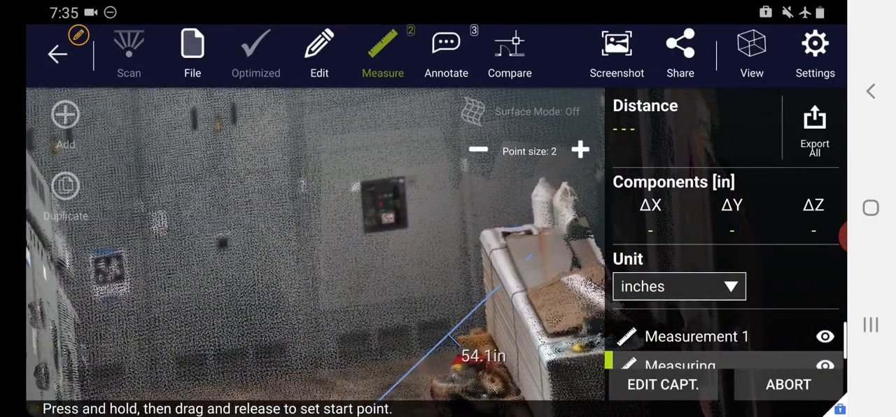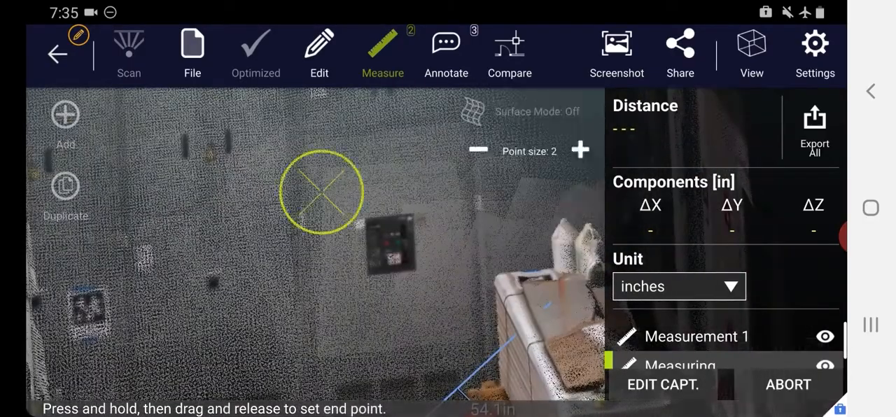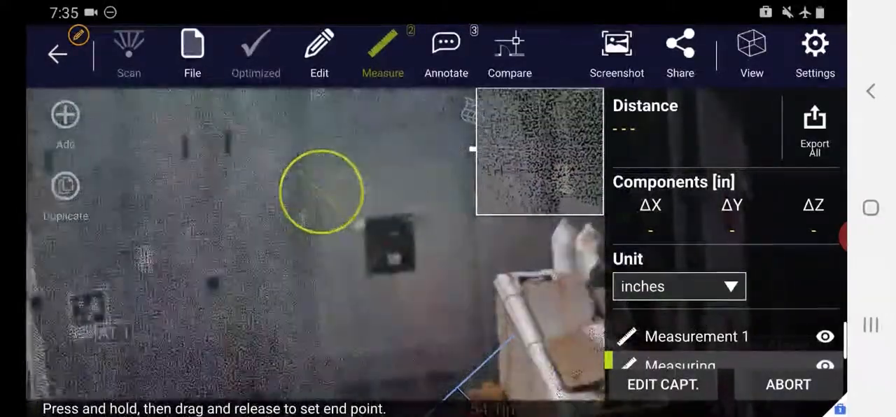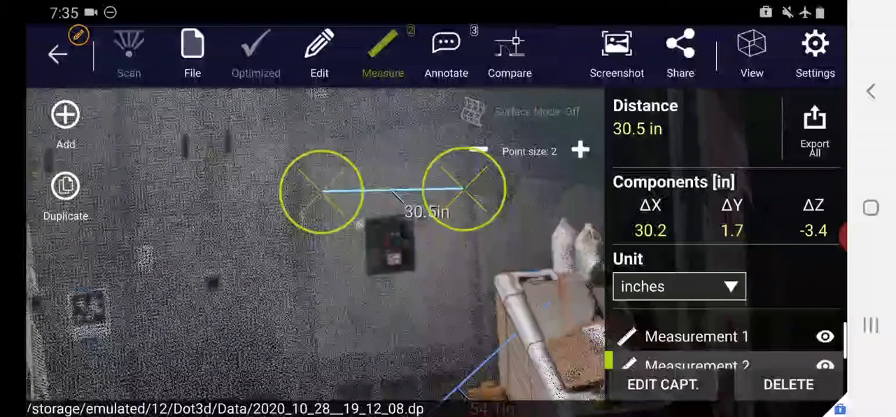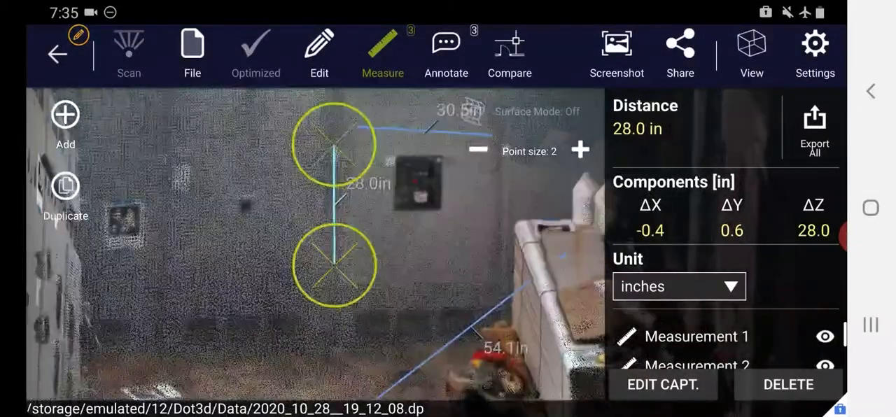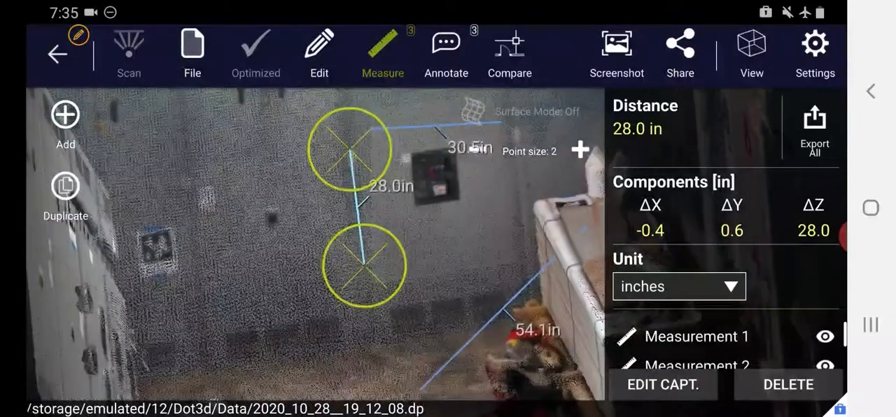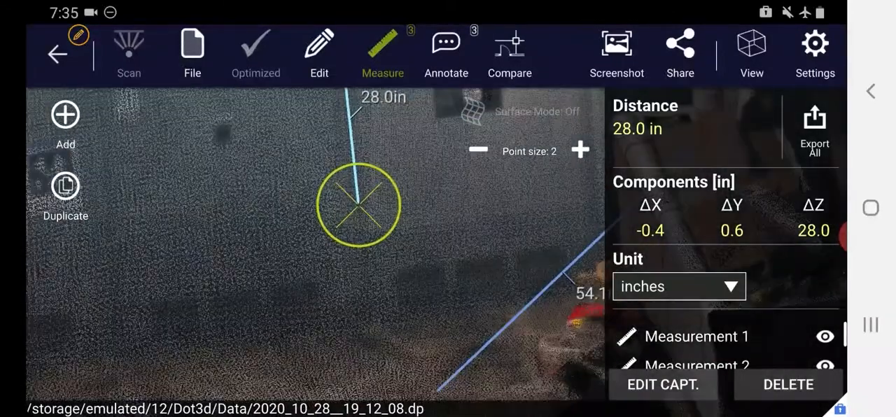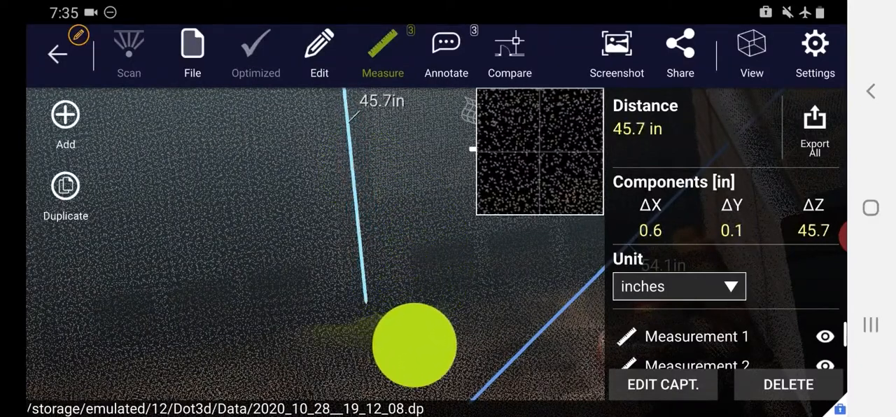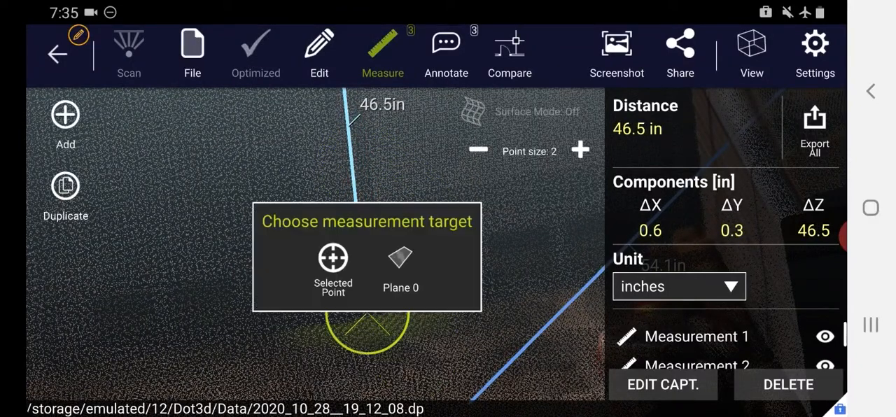So when I go back to my Measure tab, I can press and hold using that same drag and release workflow that we use for setting our coordinate system, and add as many measurements as I'd like throughout my scene. These all save directly into your file, and each one is individually adjustable, which makes it very, very precise. I just select the circle and I can move from point to point within my cloud, getting to the exact point that I want to measure to or from.